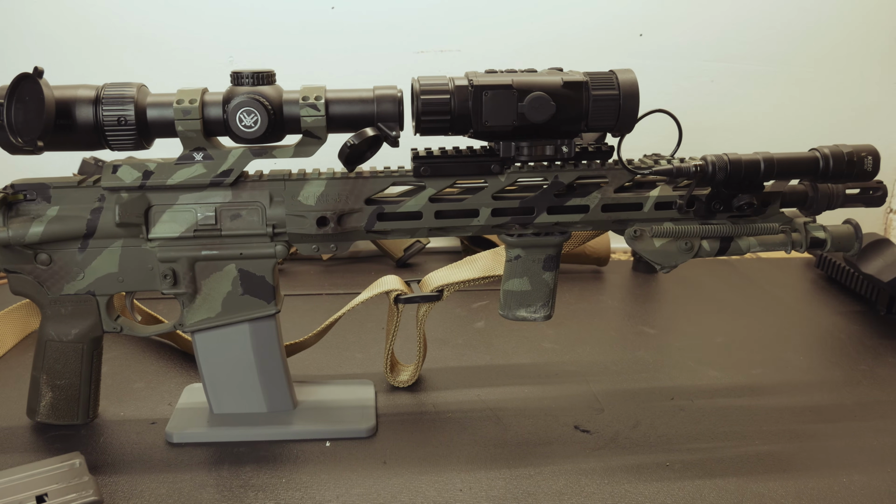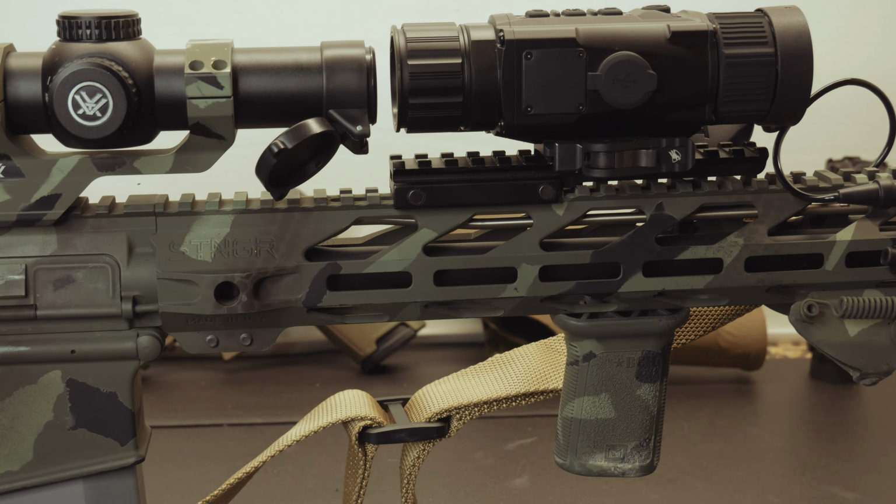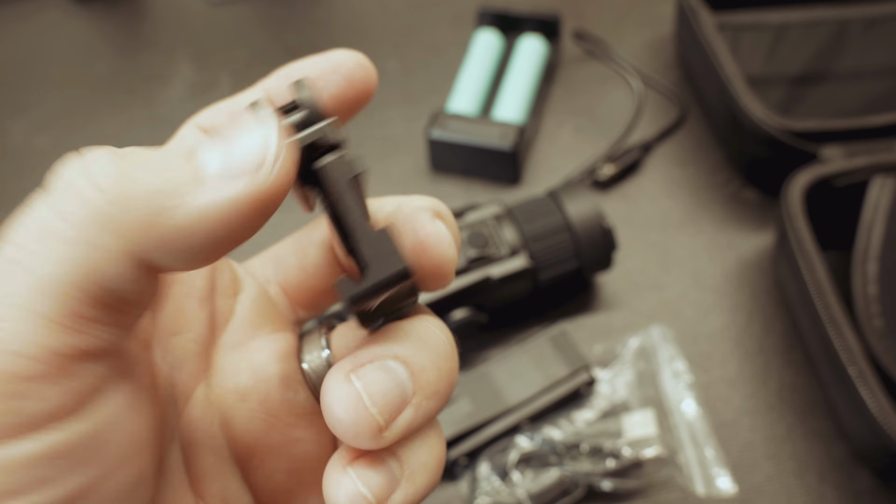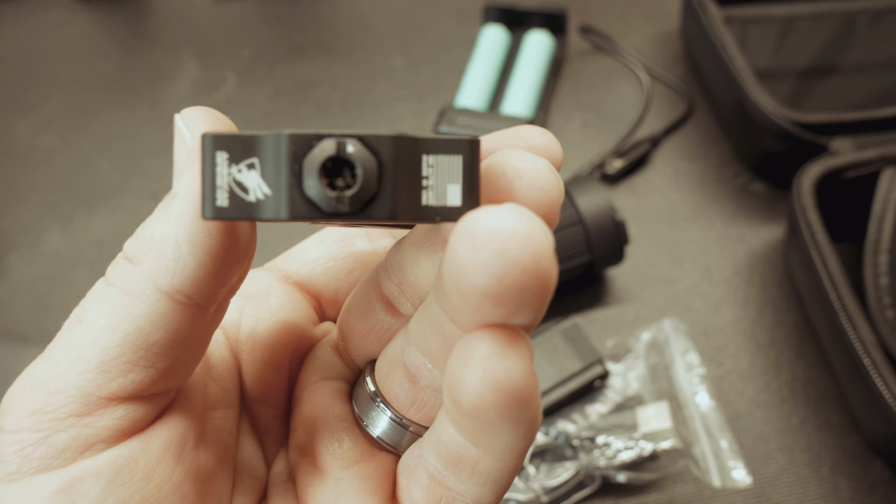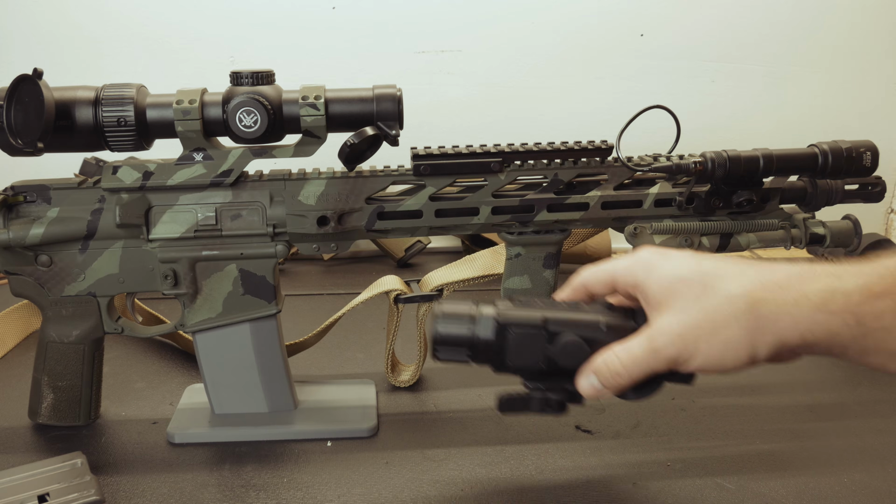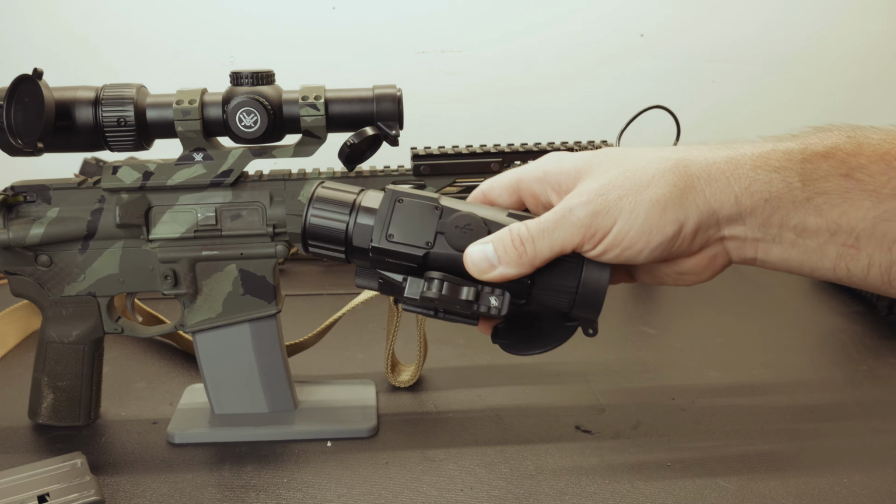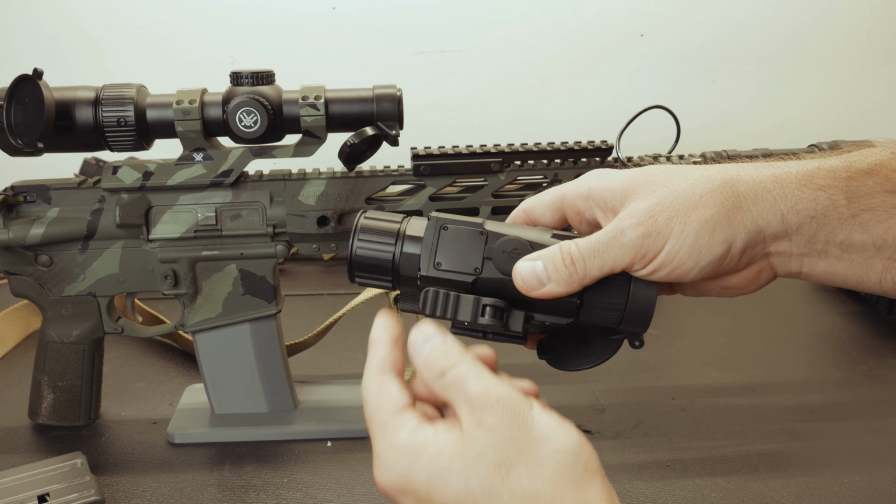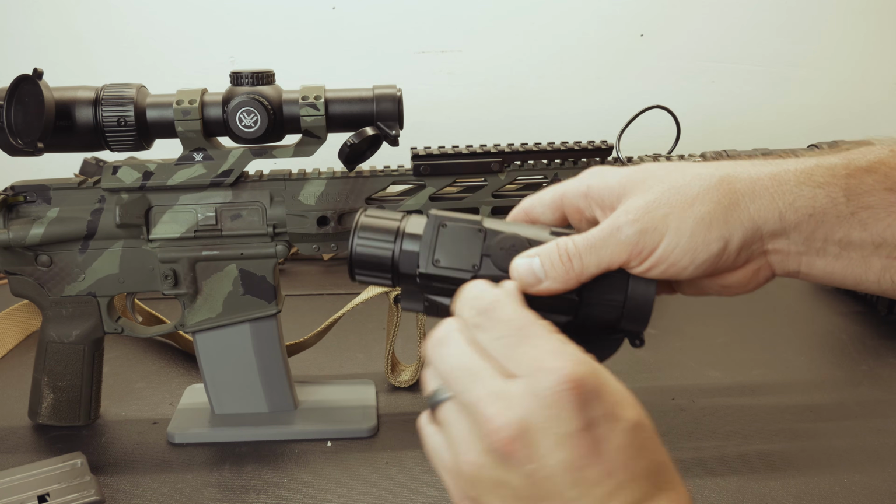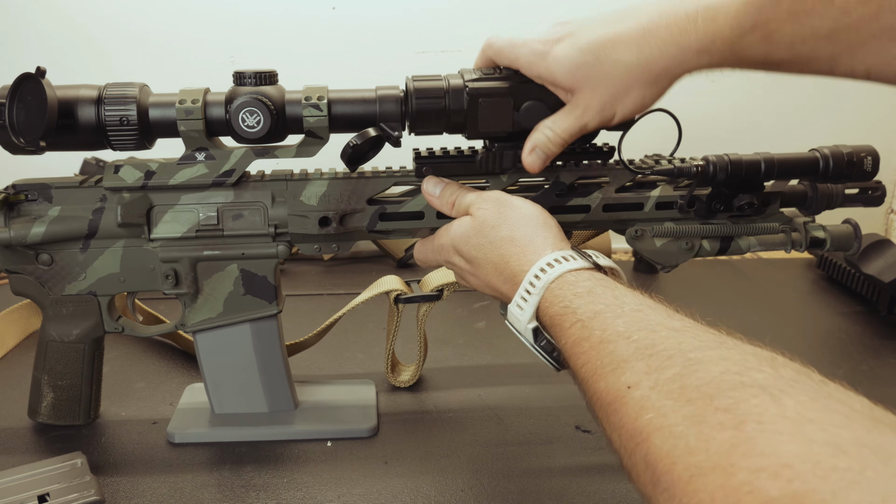I just want to be clear to note that you do have to purchase this additional mount. It's the ADM. It's a QD mount. It's made from another company for DNT on this. It mounts into two of those little holes that you've seen on the bottom. And I had to use a riser to get it to meet up with the Vortex LPVO. And doing that, it did pretty good. Now, you may have to play around and tighten this thing up, and I'll note it here.